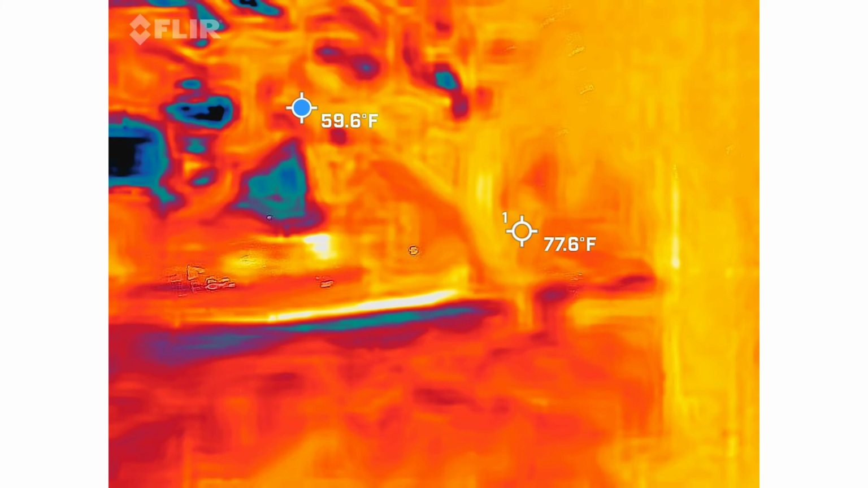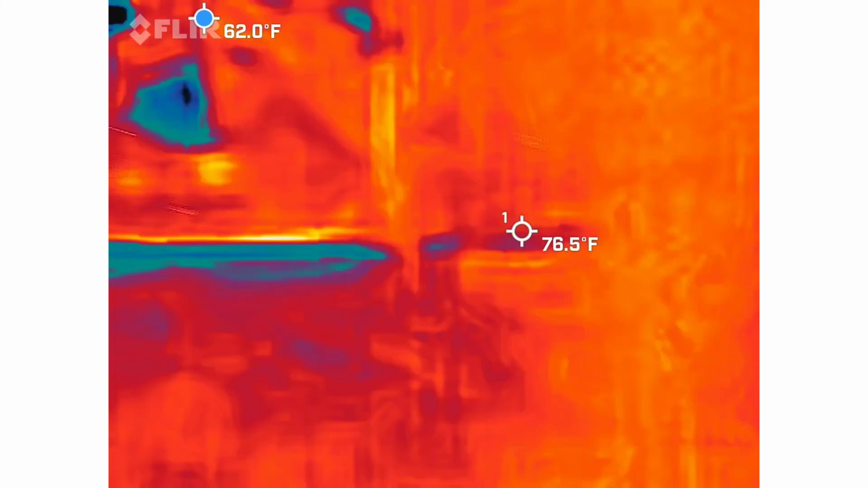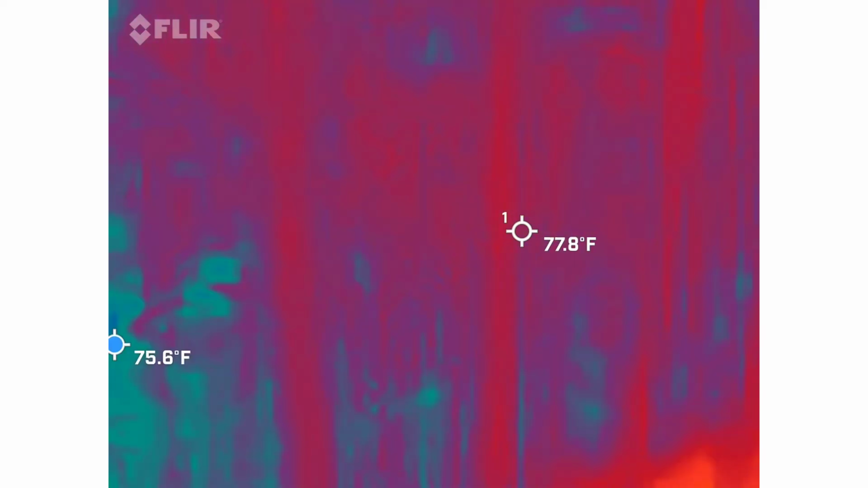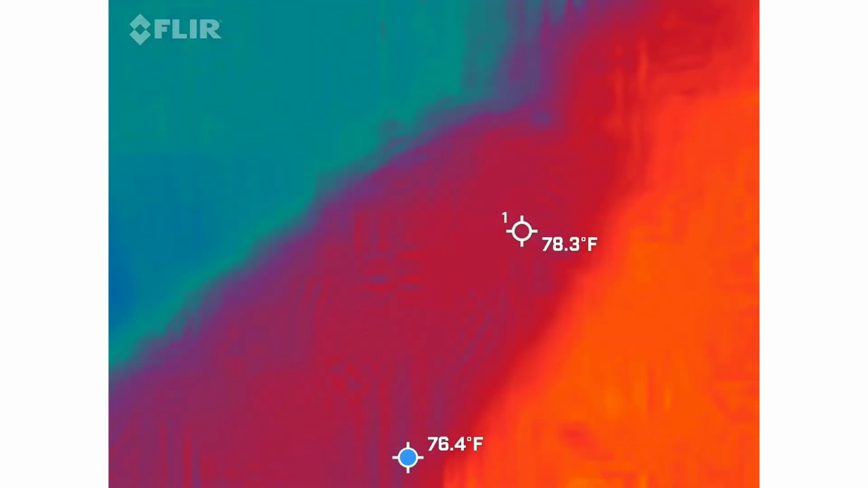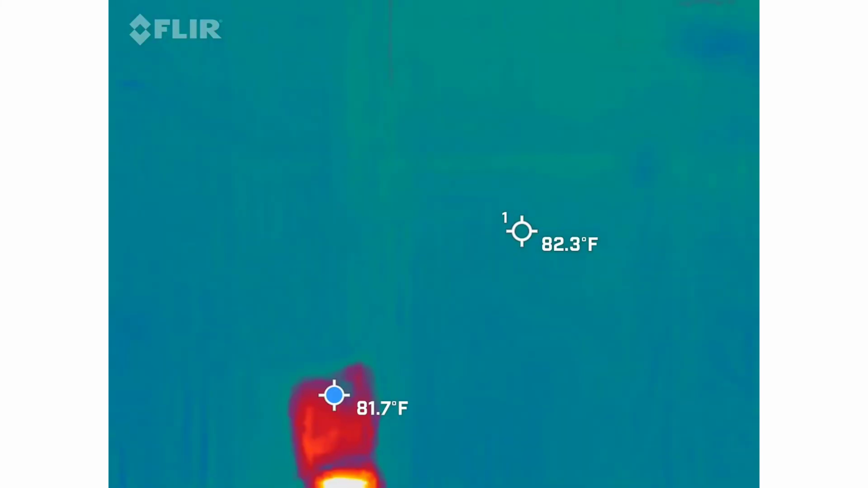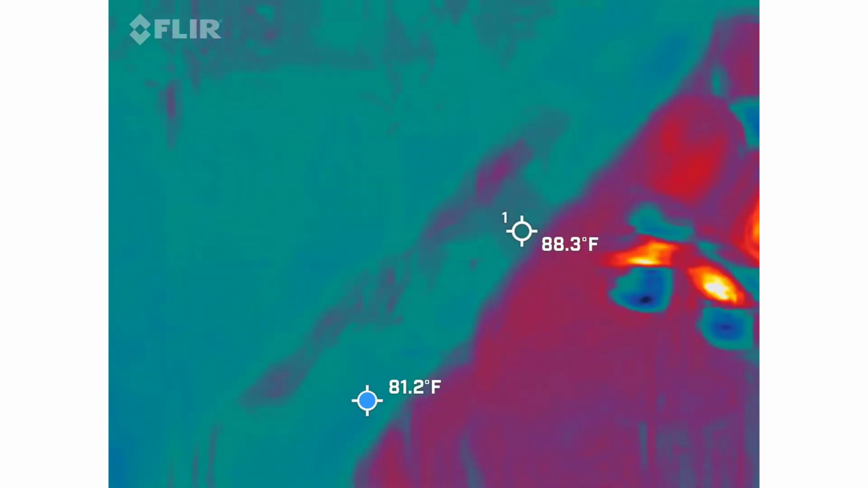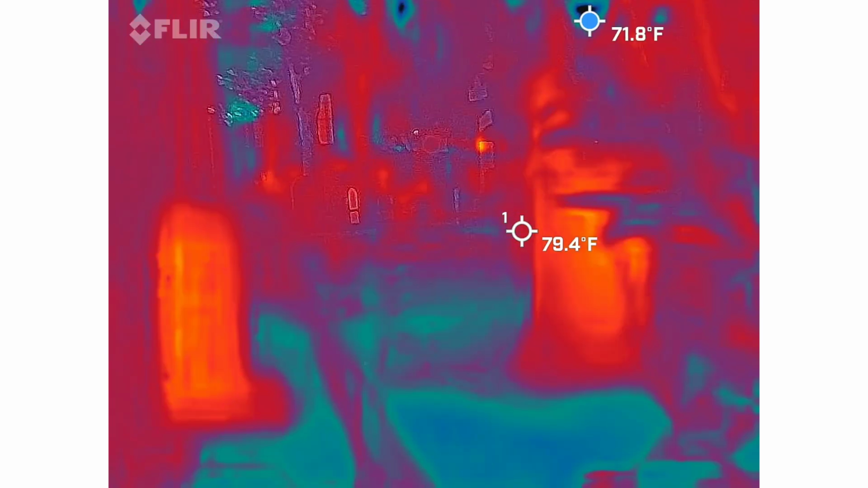No, this is the entrance over here. Oh, wow. You did it. It's a very small cemetery.